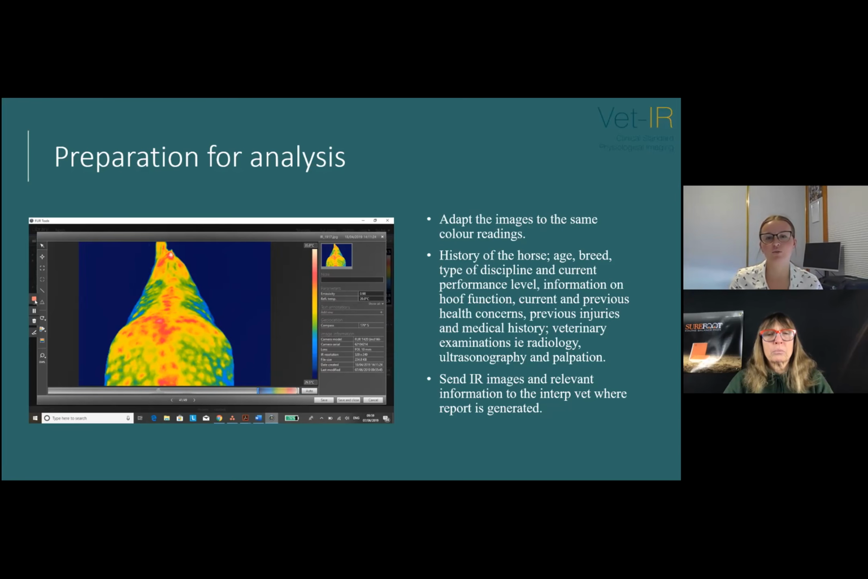And then a full clinical history should be provided, and this should include age of the horse, breed, type of discipline, current level of performance. And then it can also include information on hoof function, current and previous health concerns, as well as previous injuries and medical history, such as veterinarian examinations of radiology, ultrasound and palpation.